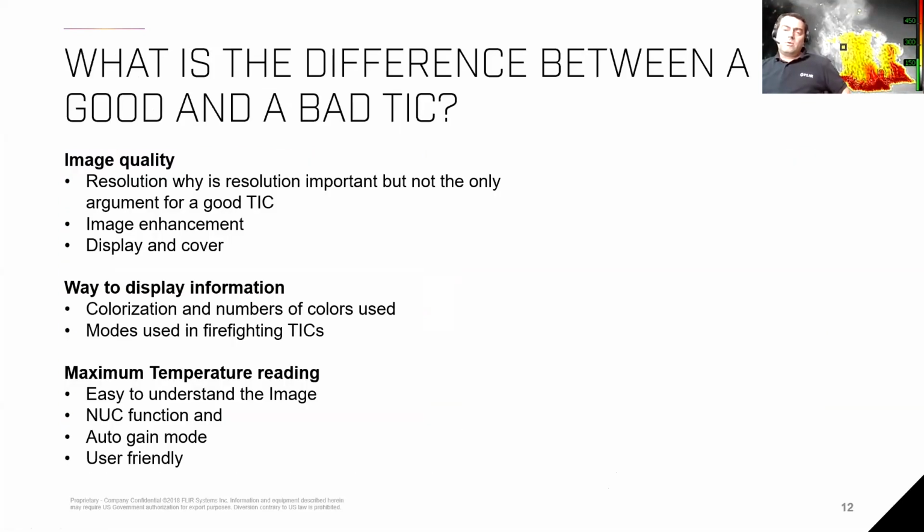Okay, so then we want to touch the next topic. What is the difference between a good and a bad TIC? A big topic we want to discuss today is image quality. Why is image quality so important? And is resolution really everything on a good TIC, or is the bigger the resolution, the better the TIC? And what is image enhancement?